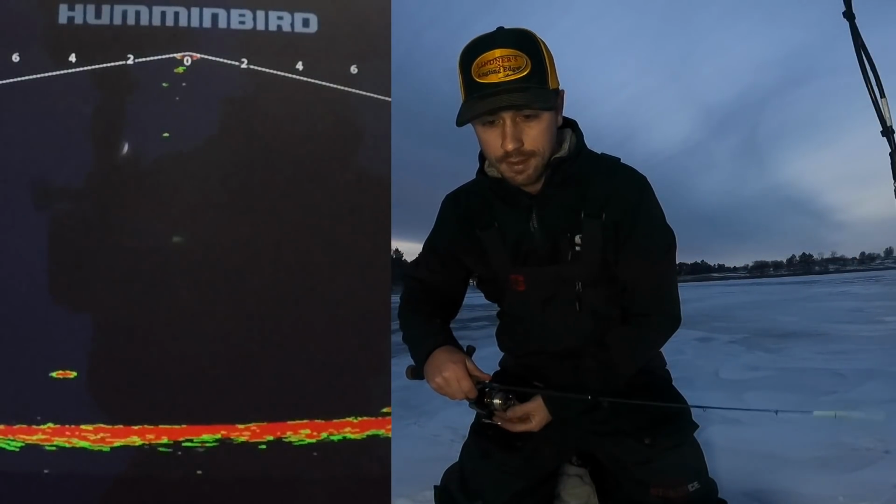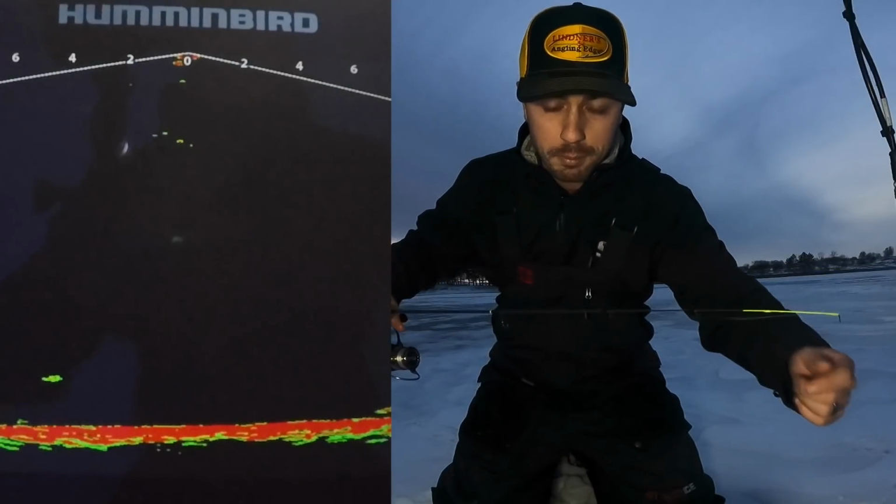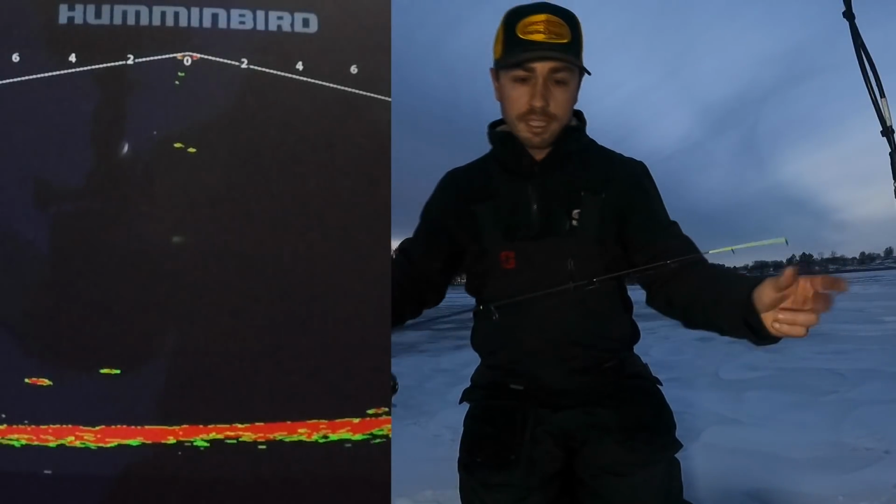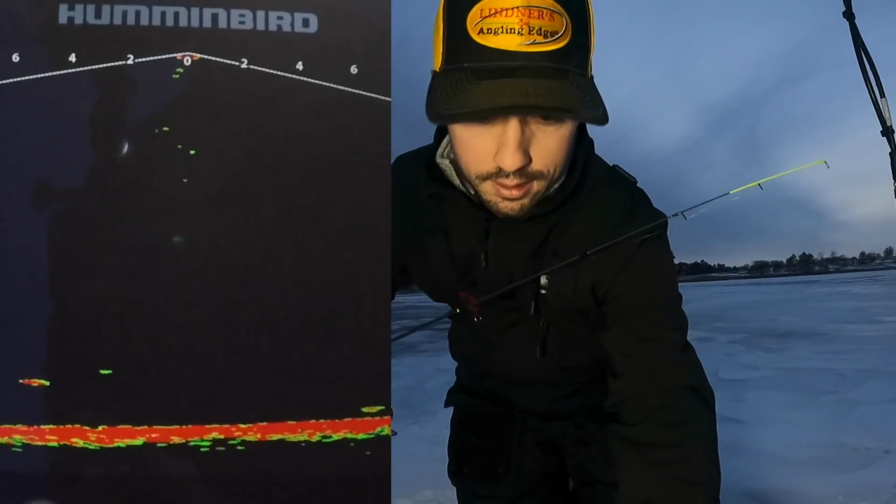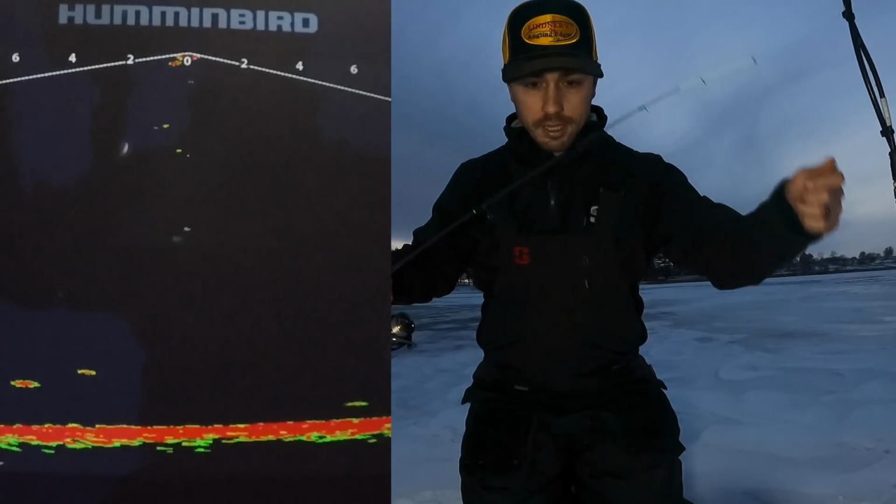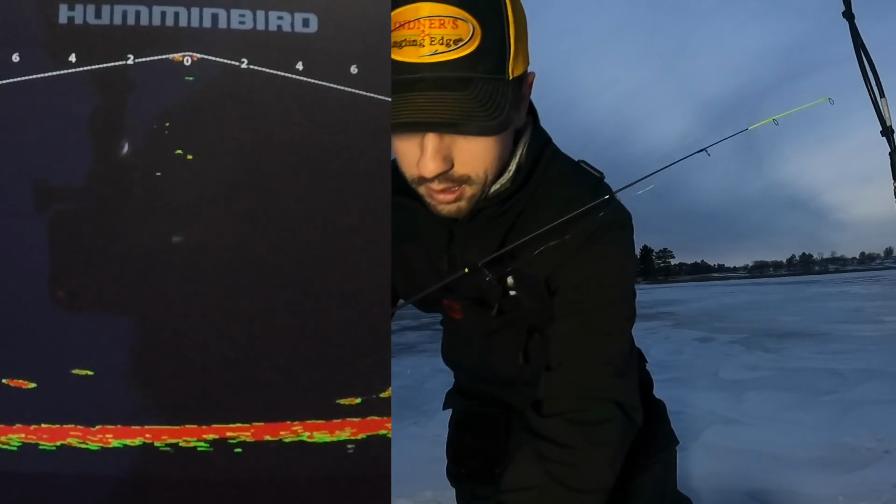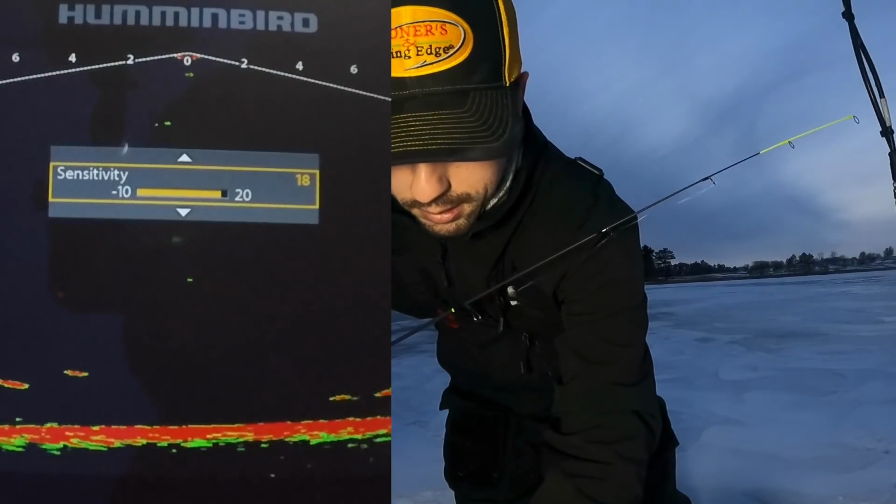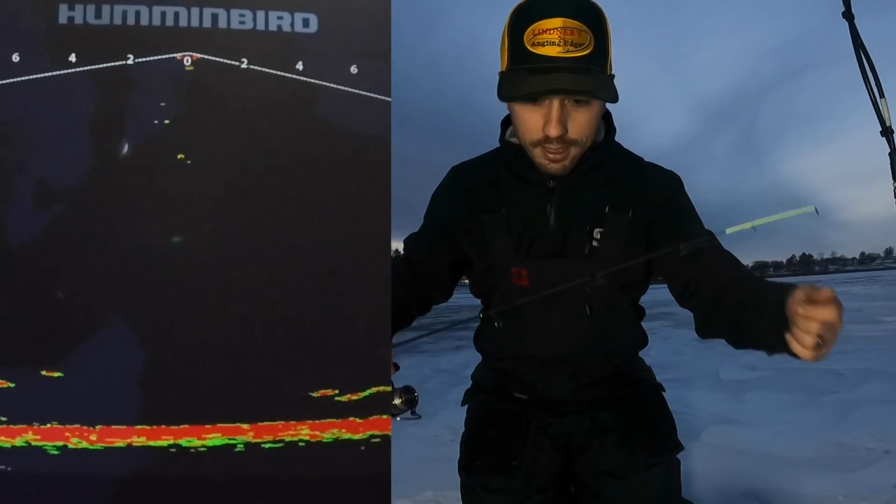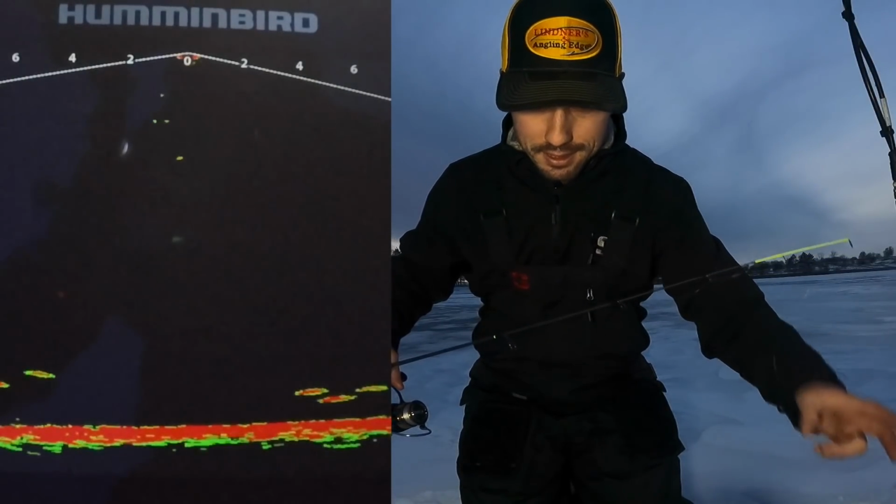There's actually, that looks like a better fish, or it might be a number of fish coming over. Oh no, it's a number of fish coming over on the right side of the screen. And there's still more fish on the left side here. So we are gonna drop down and get right back down to them. I'm gonna crank that sensitivity up a couple more. These tiny little tungsten jigs can be hard to see. Look at all those fish coming in on the right side of the screen.